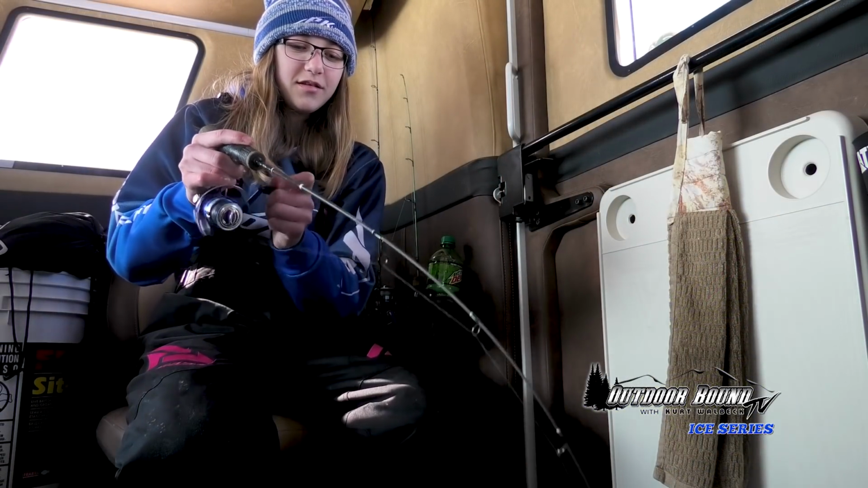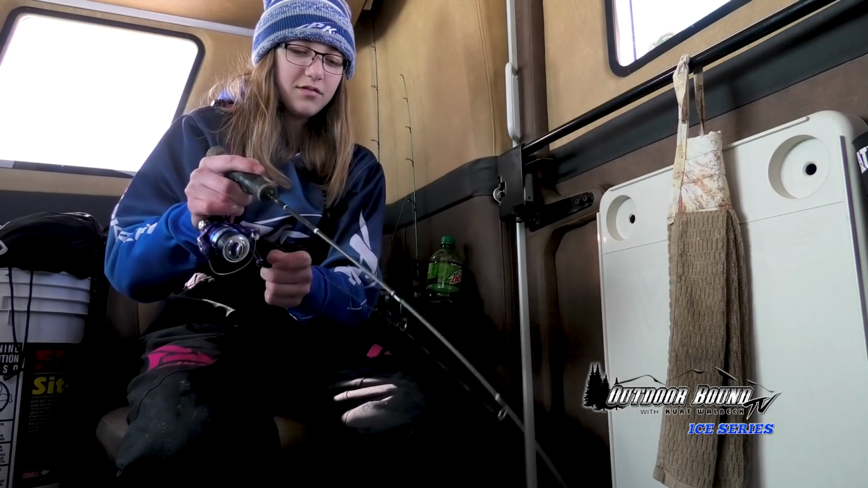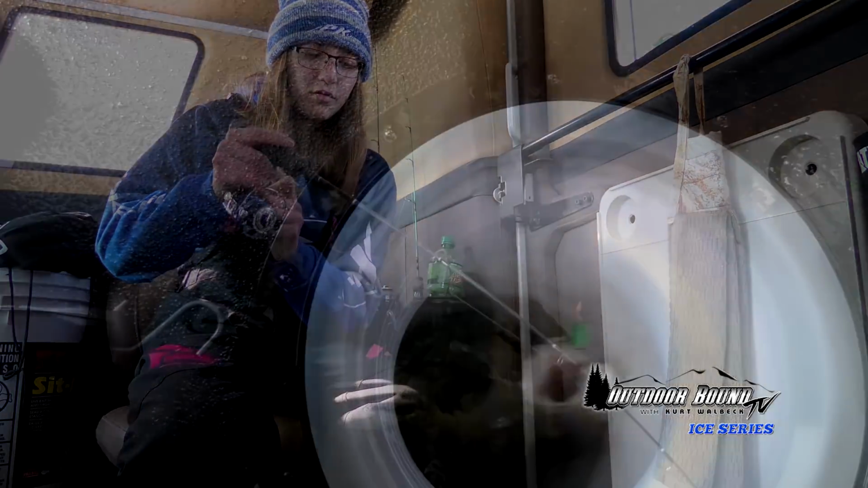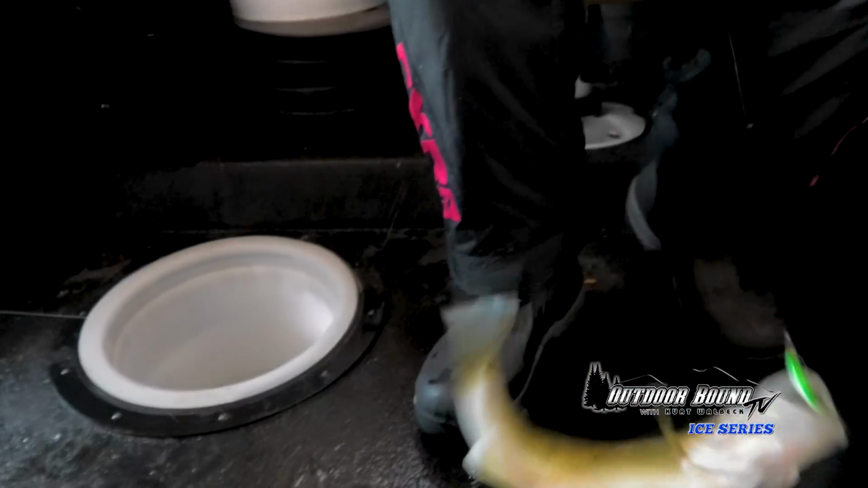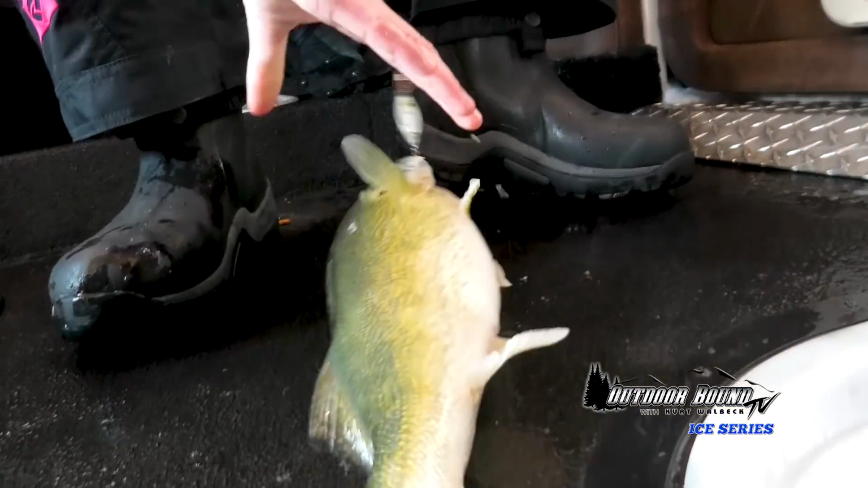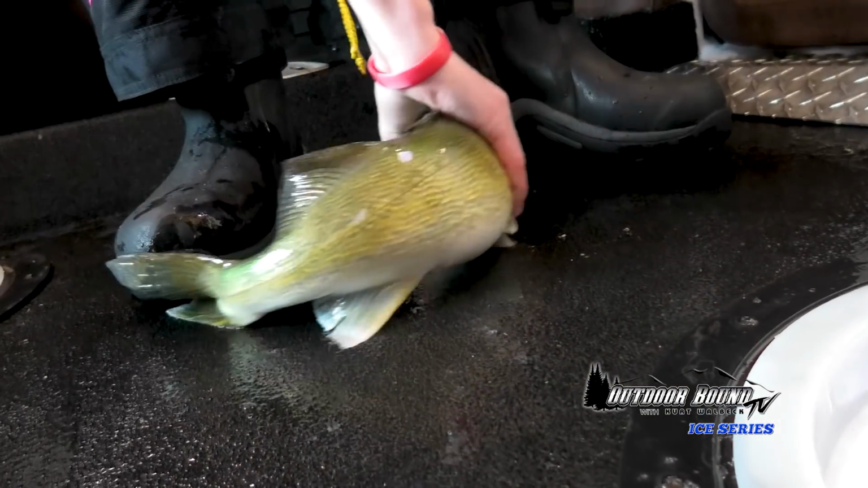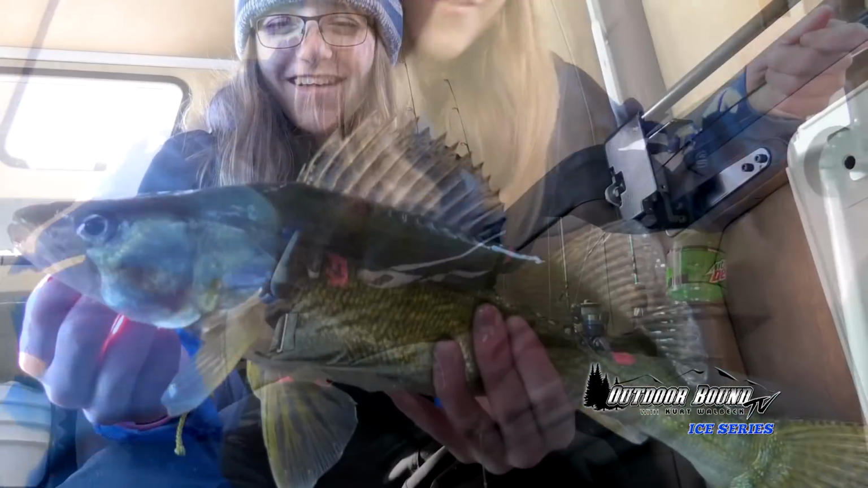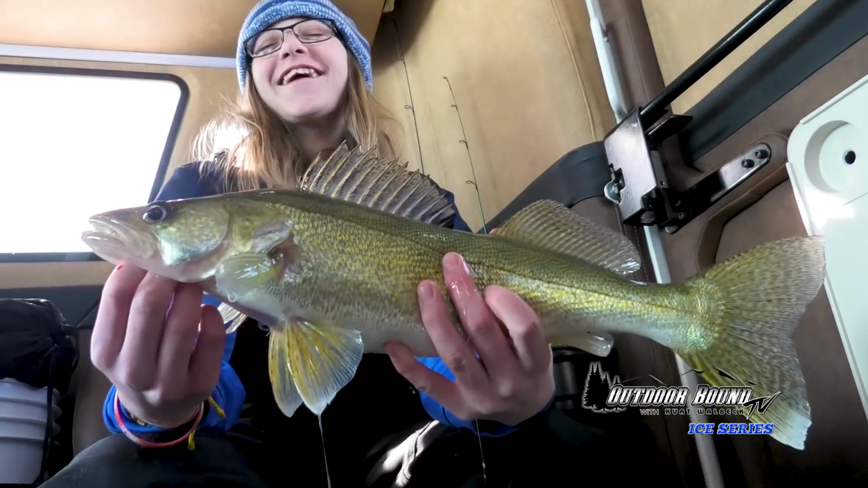Looks like a good one, huh? Yeah, not bad. Rattle spoon and aggressive jigging.